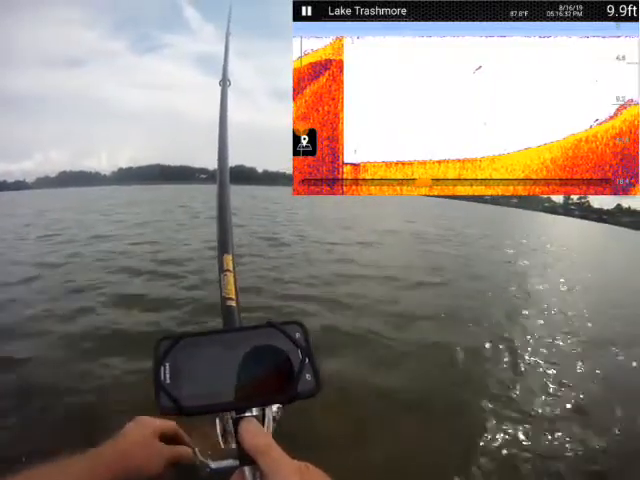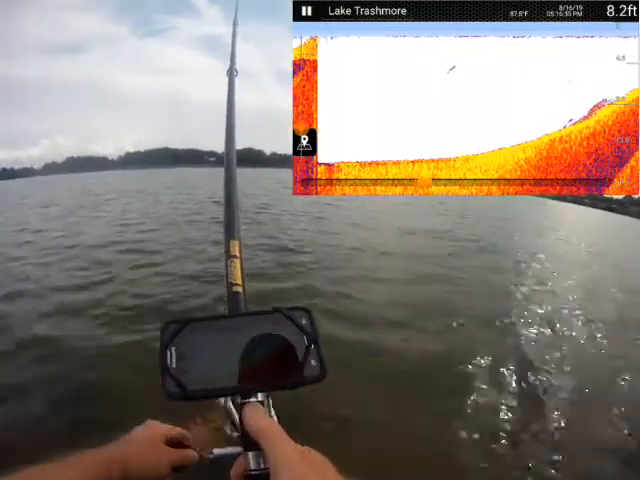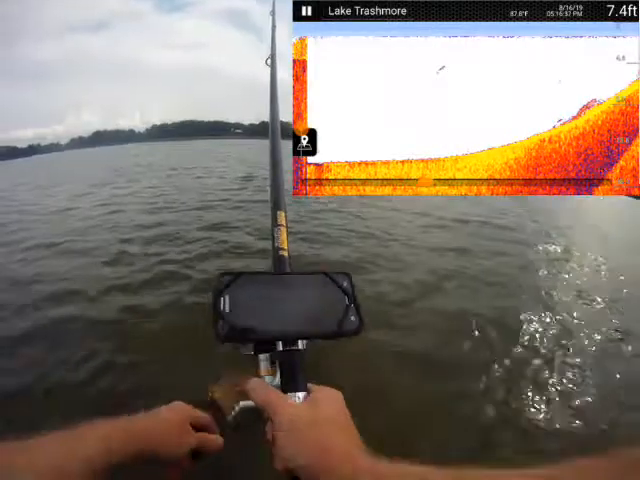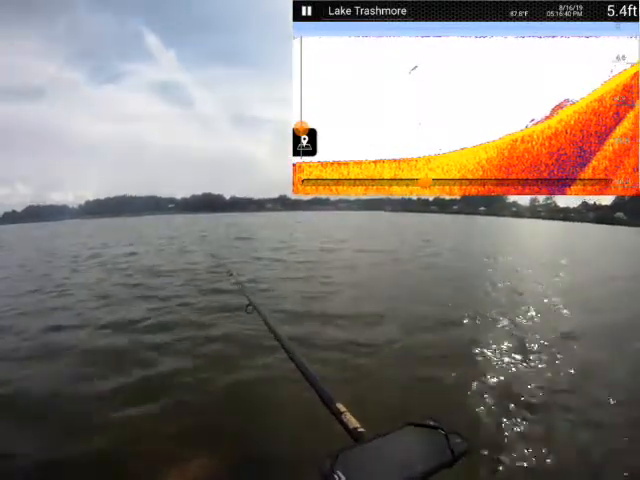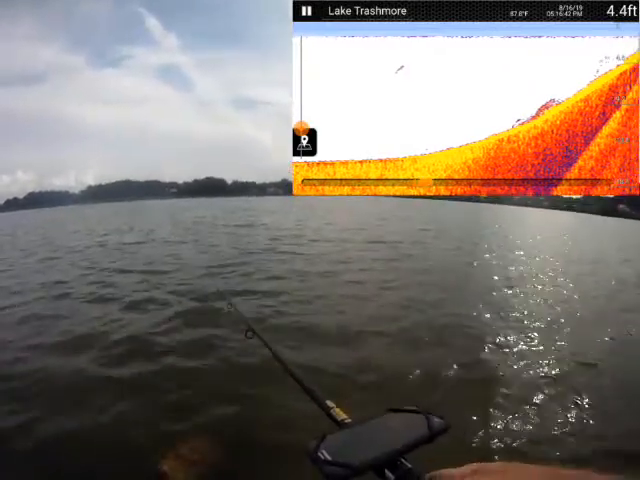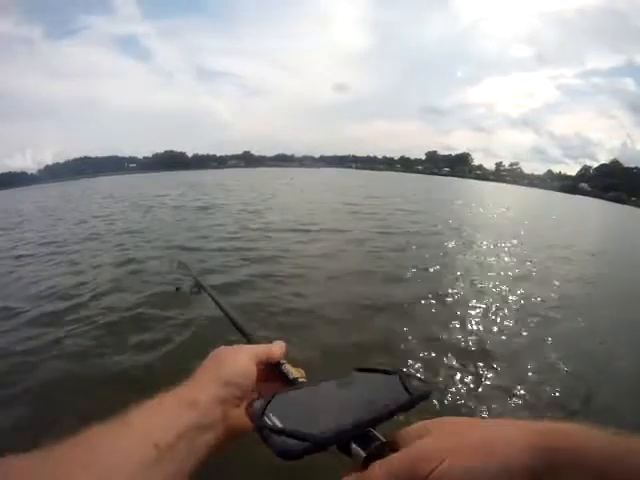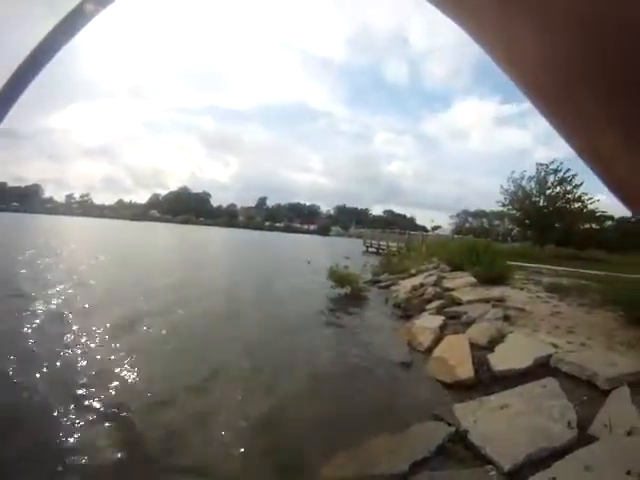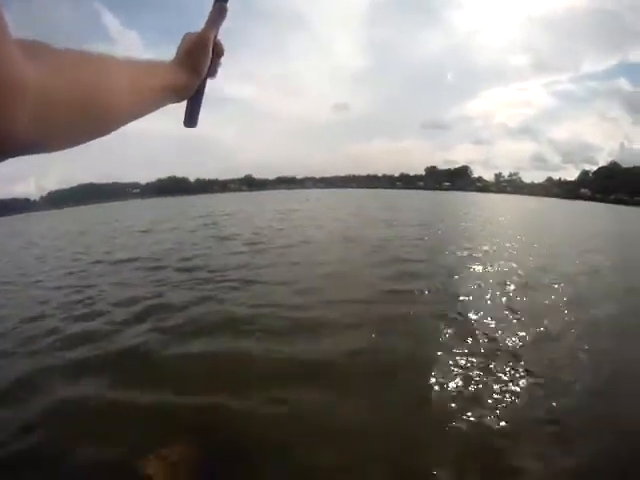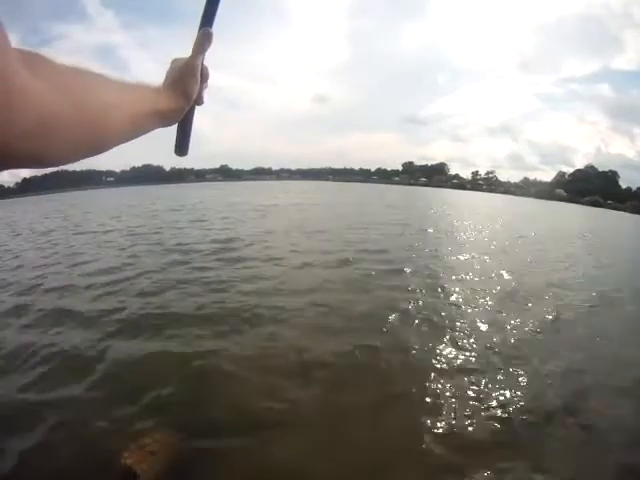Not sure what that is. Wouldn't call it a fish. All right. That was that building. All right, how about straight out? Can I cast straight out without hitting anything? I think so. Whack it.